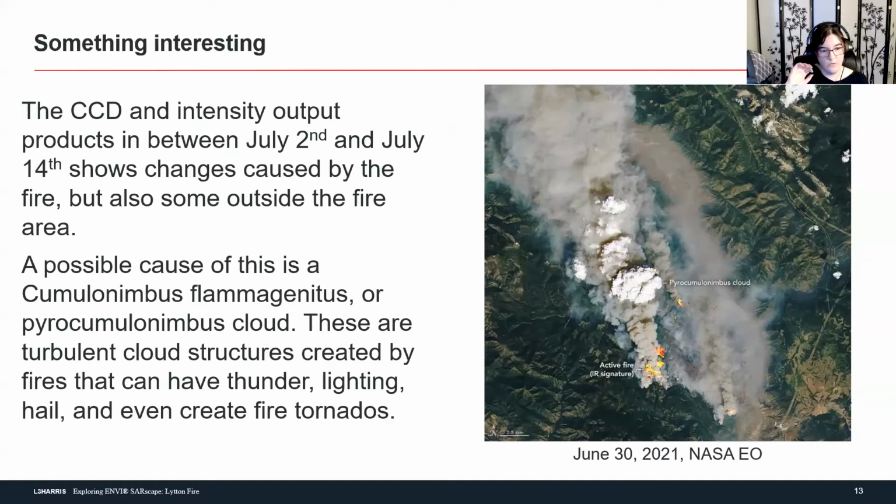One thing that I thought of was that during this fire there was a pyrocumulonimbus cloud. I have no idea how to pronounce that. These are turbulent cloud structures created by fires that can have thunder, lightning, hail, and even create things like fire tornadoes.